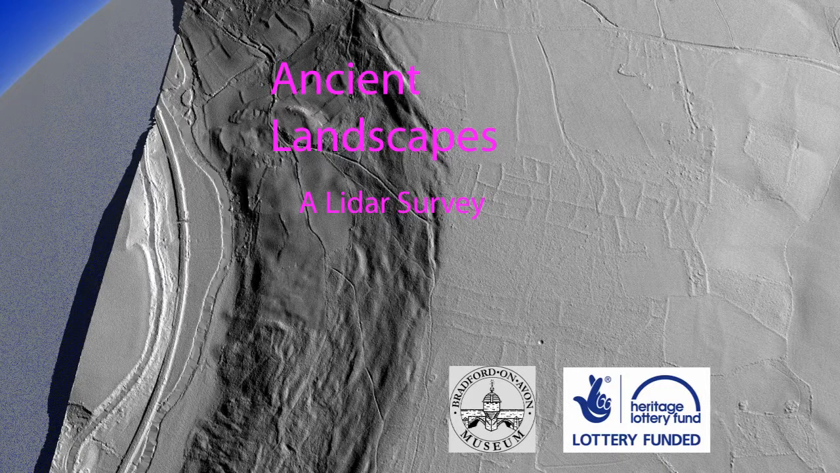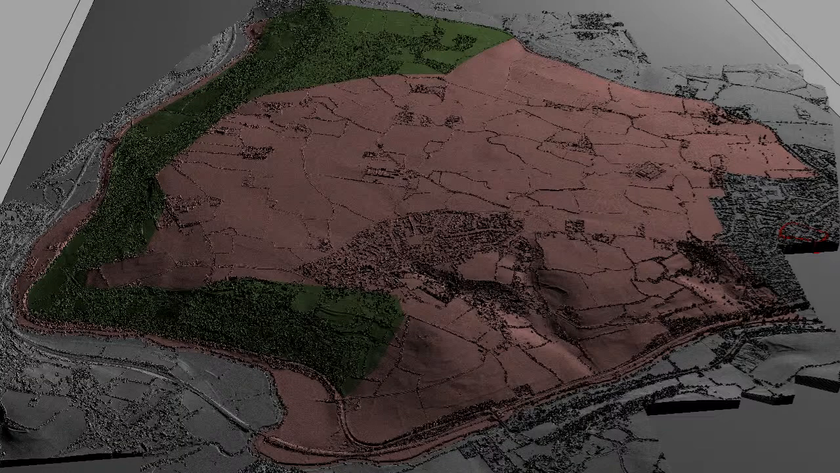Welcome to the Ancient Landscapes project with Bradford on Avon Museum. This is a LIDAR project funded by the Heritage Lottery Fund.